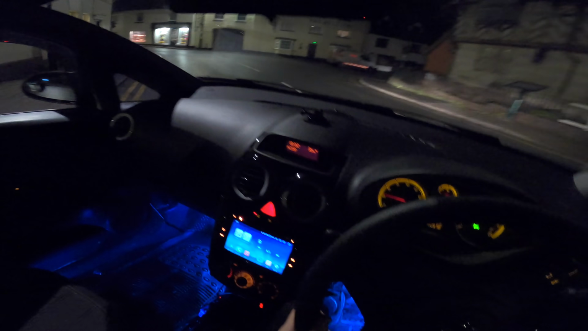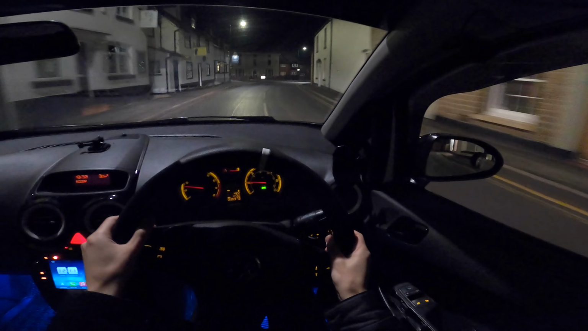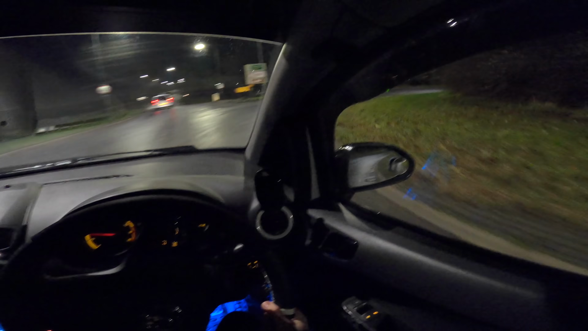Oh jeez. Whip it down here. It sounds loud, but I was only doing 20 around that corner. Catch up with this beach. Where's that going? Good old Daventry. Pick up anyone who lives in Daventry. Got a hubcap there.